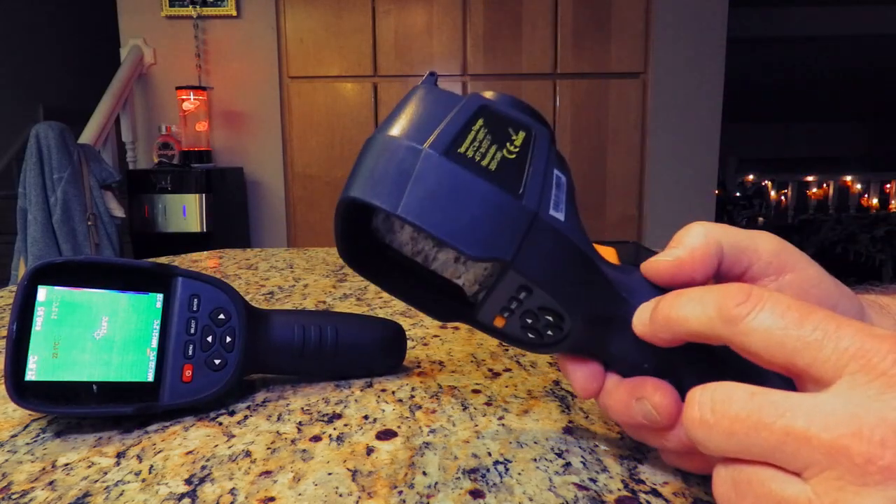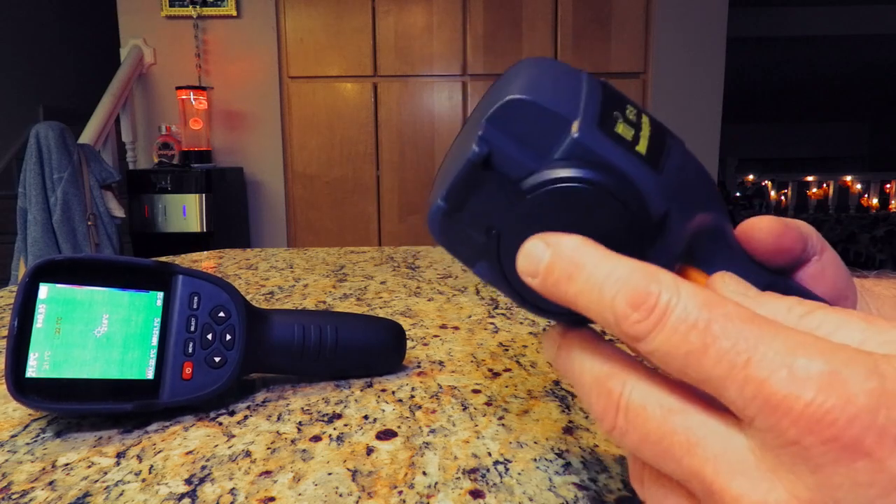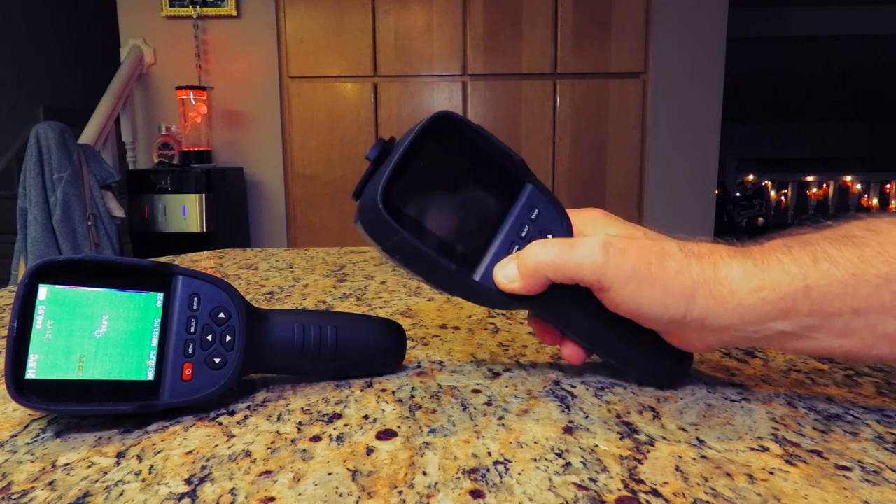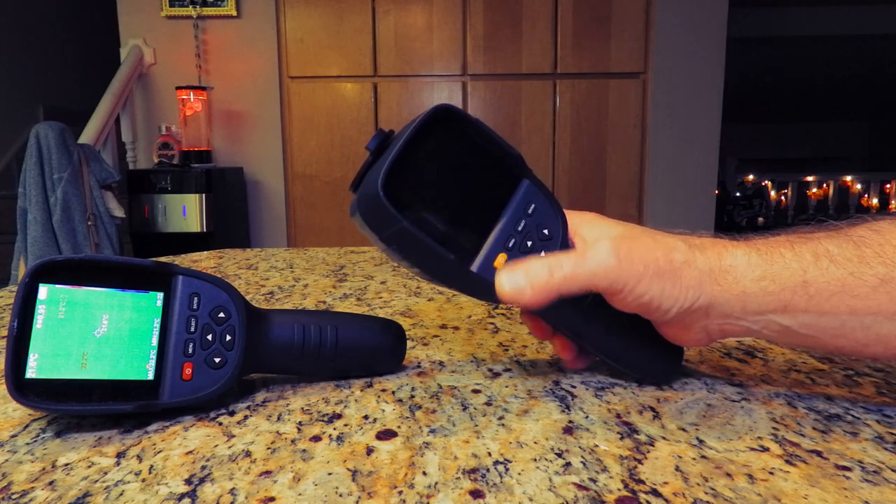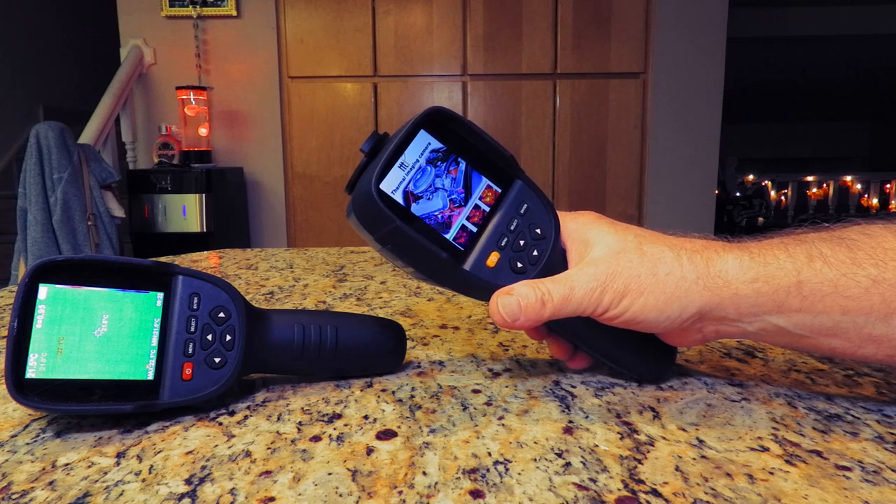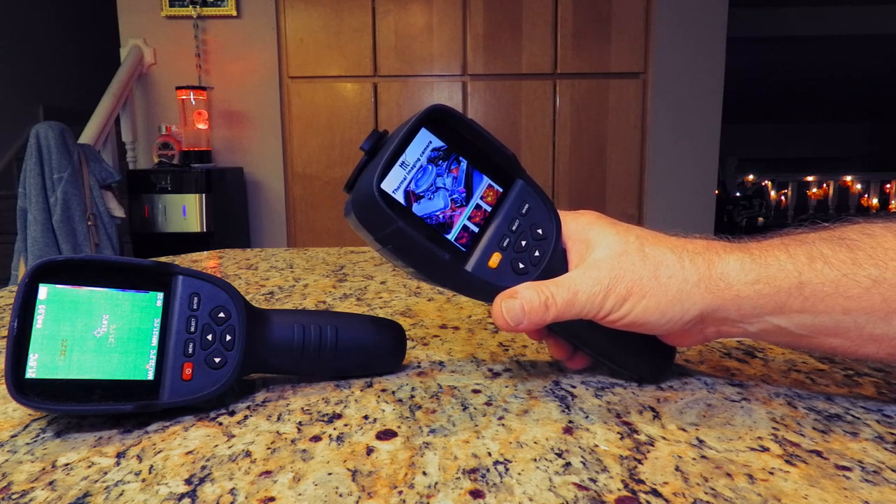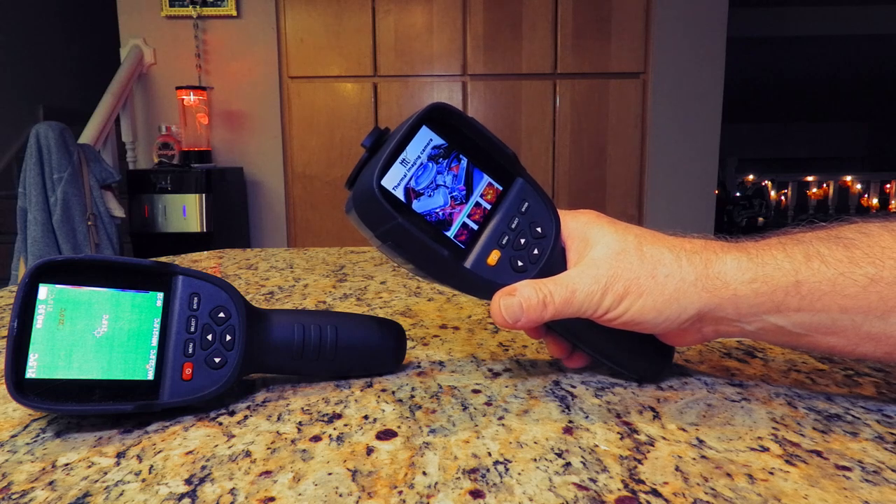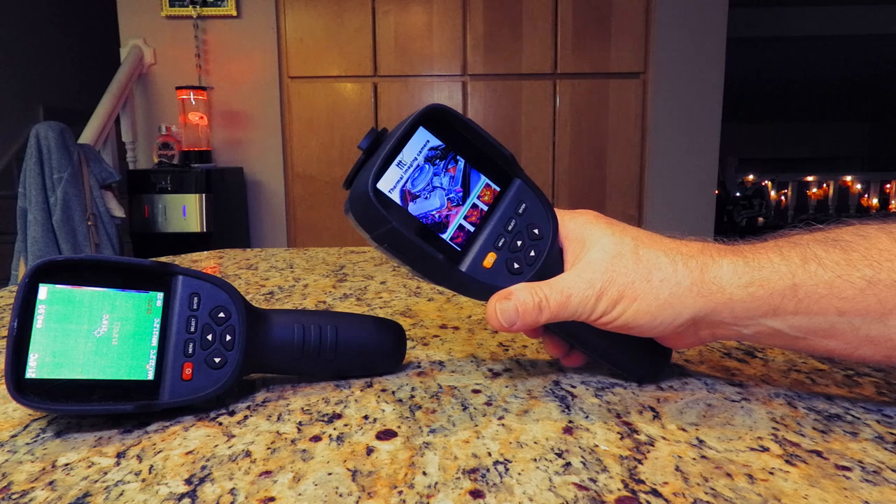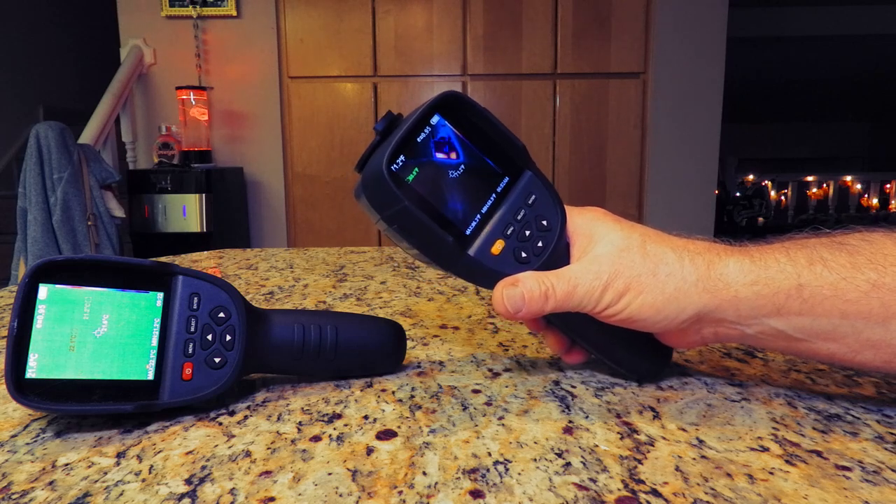This is a step up by the same manufacturers. This is the HT19, and it is identical to the HT18, except it's got about a third better resolution on the screen, which again, you know, it's nice, but it's not essential for thermal work just because the resolution is typically crappy. I mean, we're looking at heat, right?